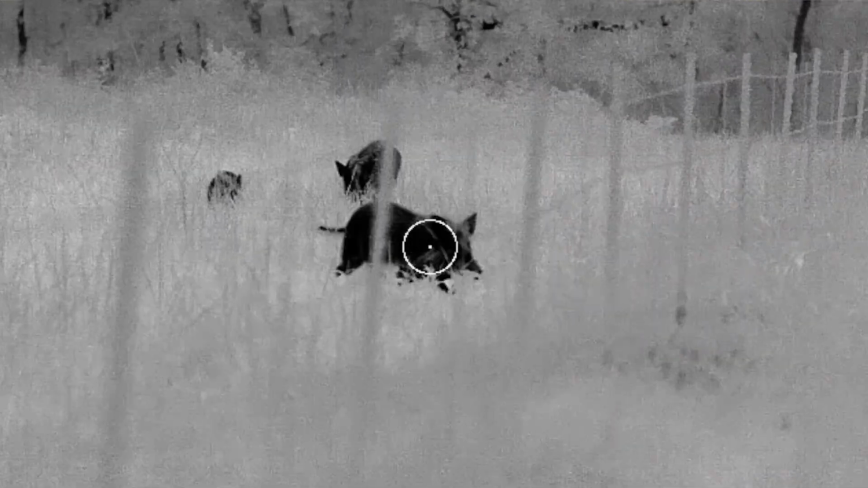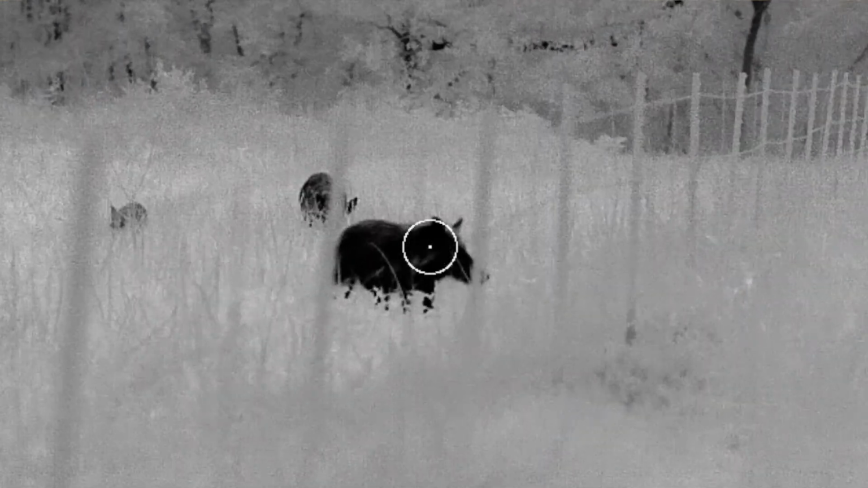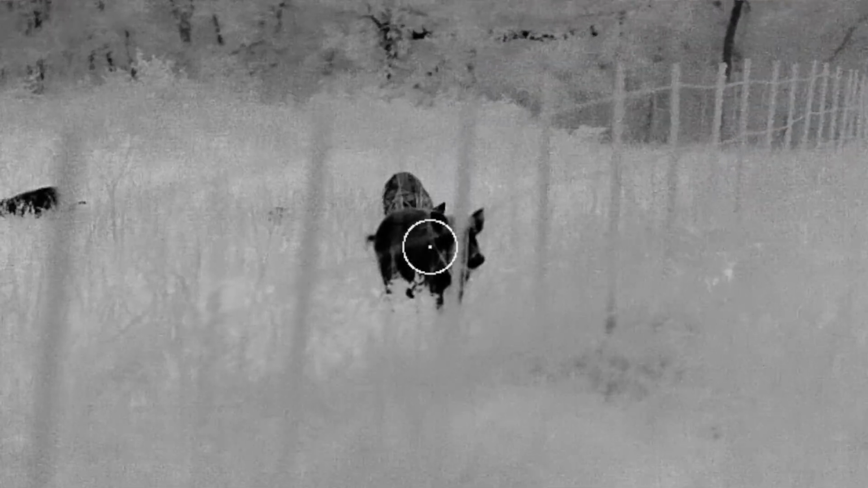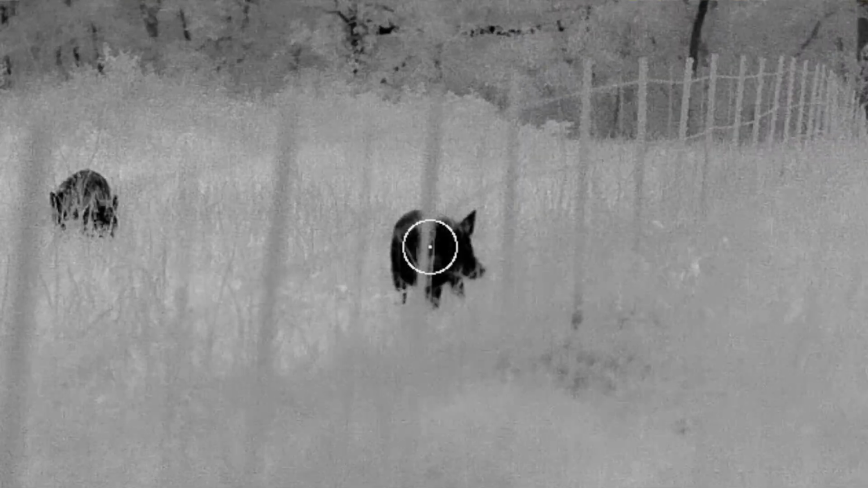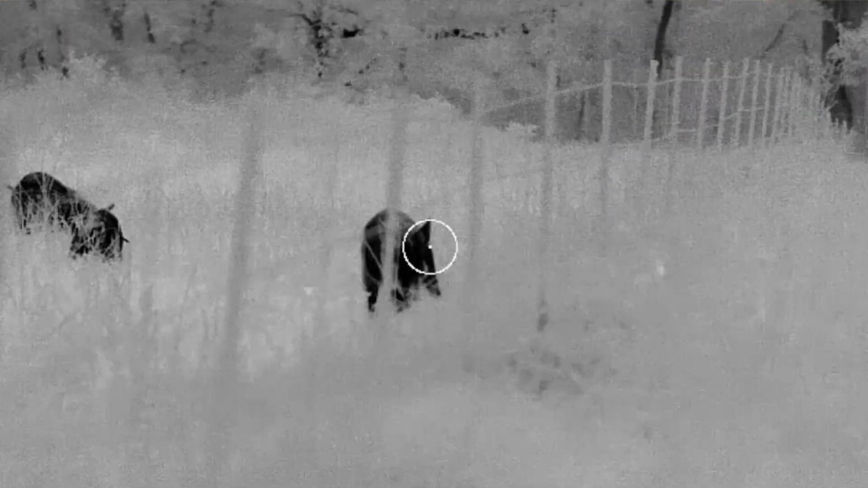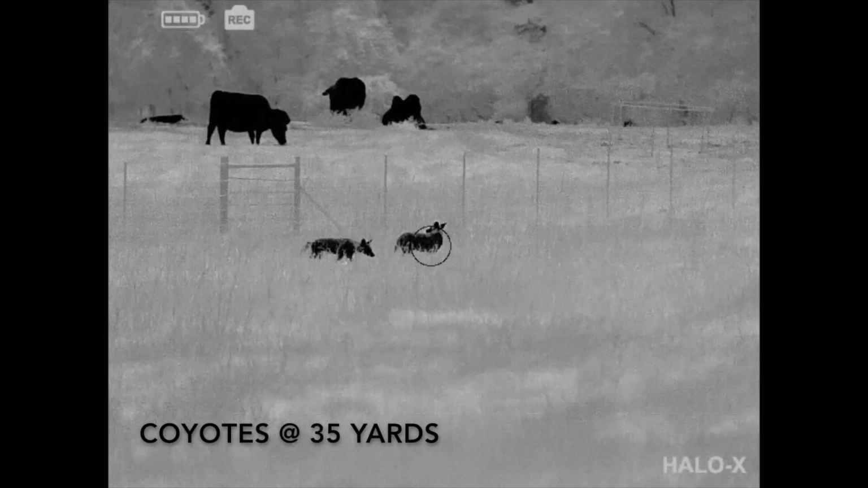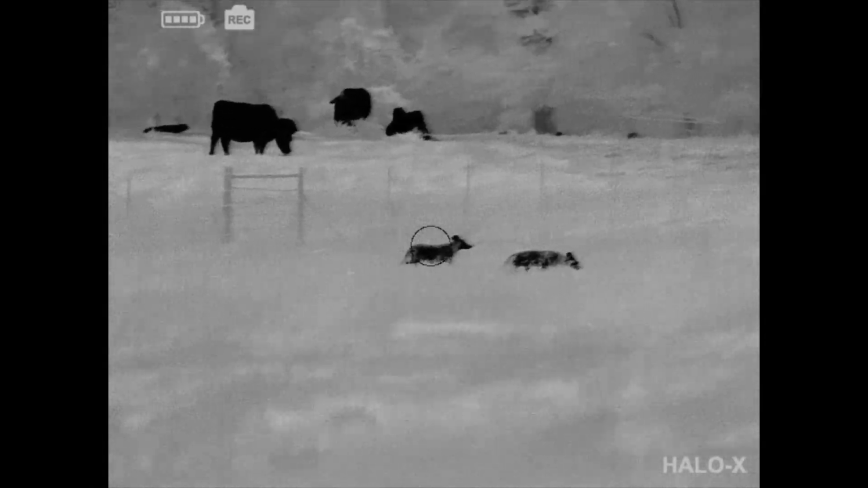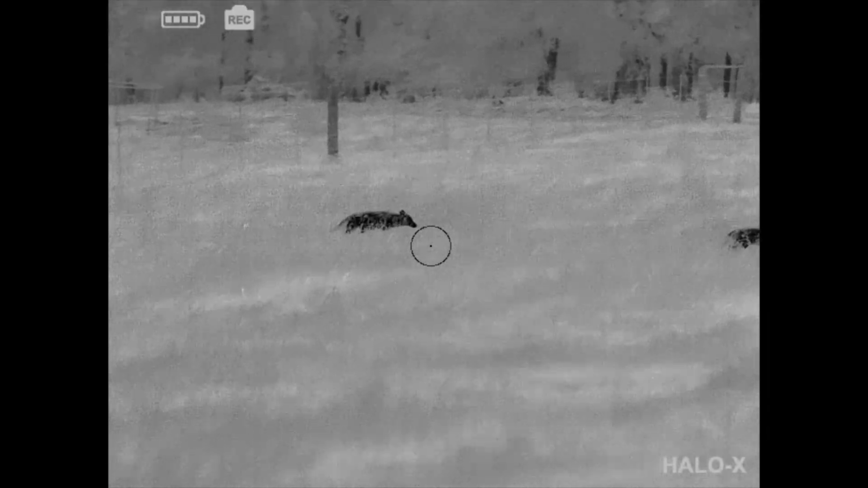One of the fantastic things, and we're going to talk about it a little bit later, is the fact that the Halo X50 and all the Halo X's now run off of rechargeable 18650 batteries. If you remember, the Halo LR, the previous models before this, all ran off of CR123 batteries, which were not rechargeable, or if you found them, they weren't very good. But these are very good rechargeable batteries. It runs on 2 of them. It does have another huge difference between this and the previous Halo model: it has internal video and audio recording. Fantastic feature added in now.